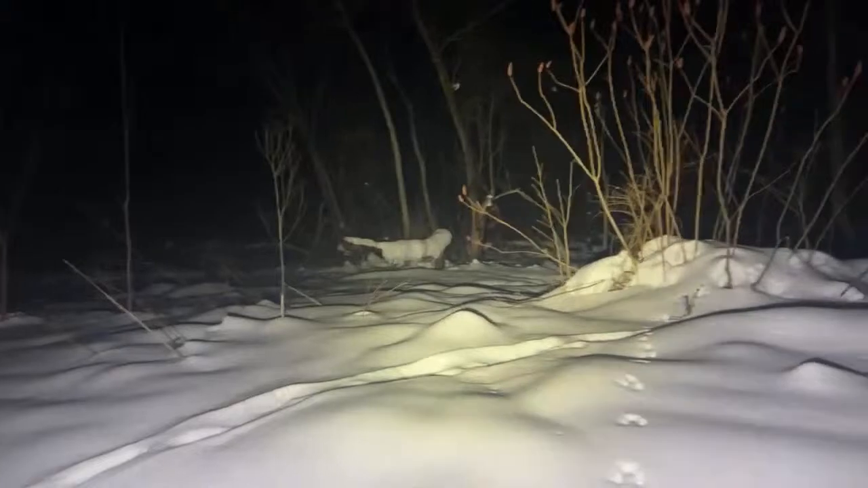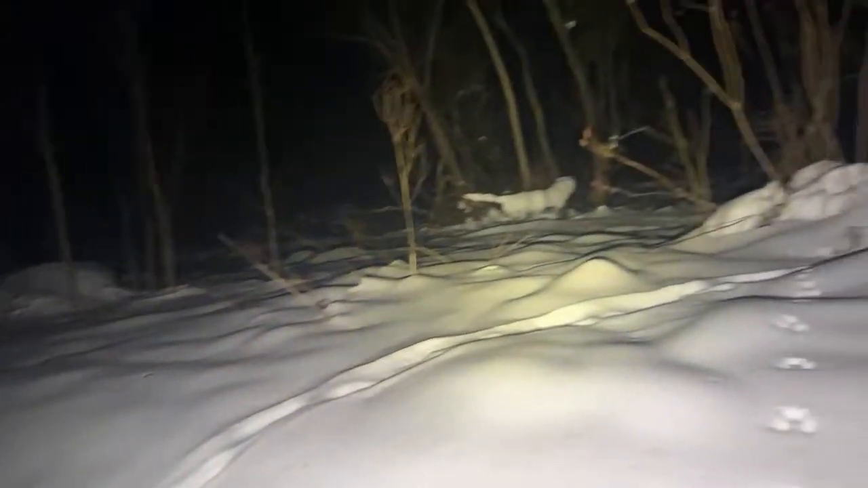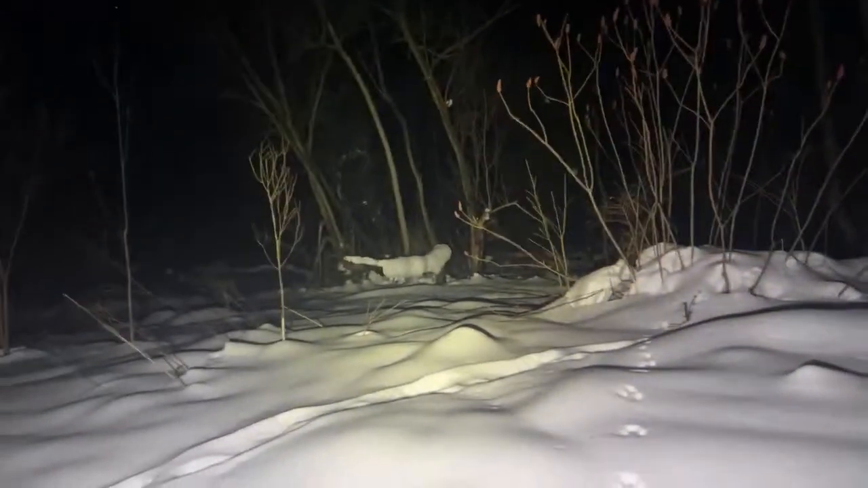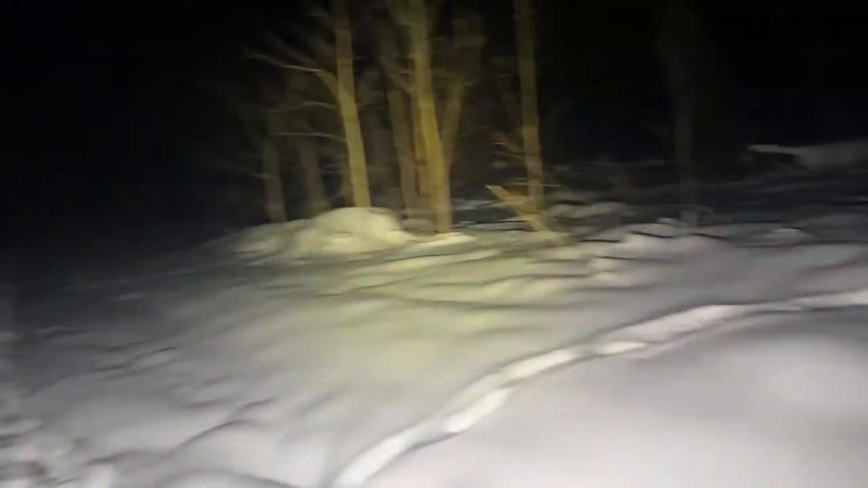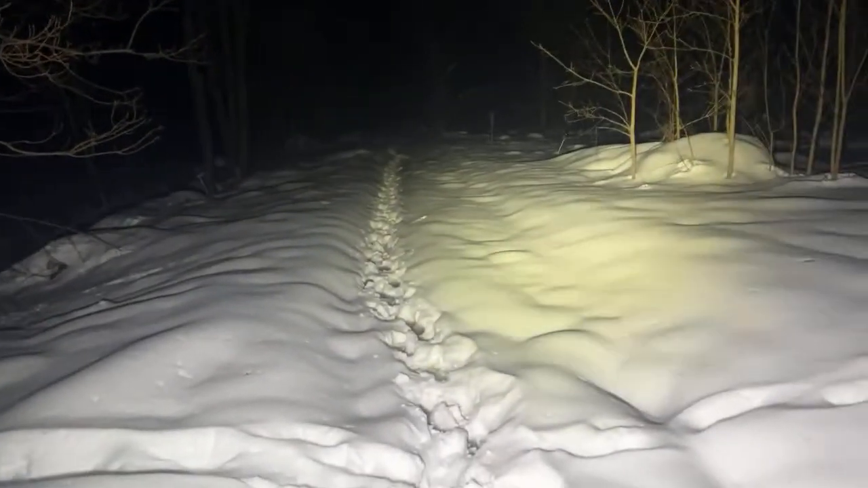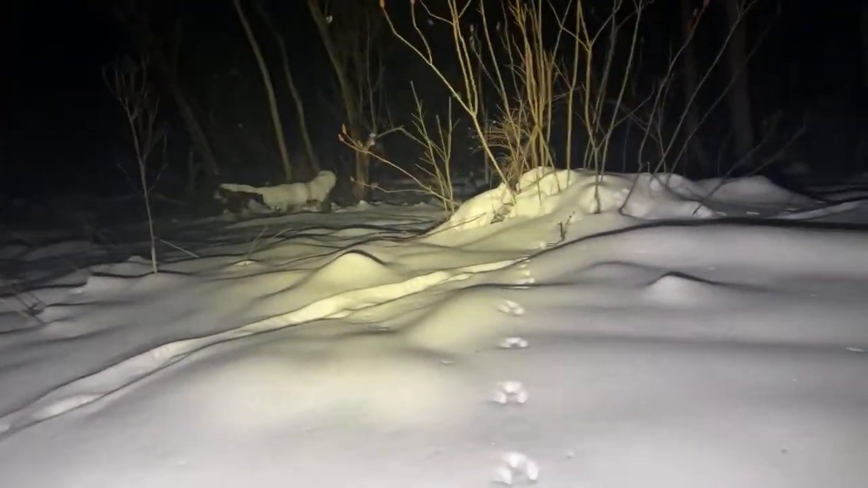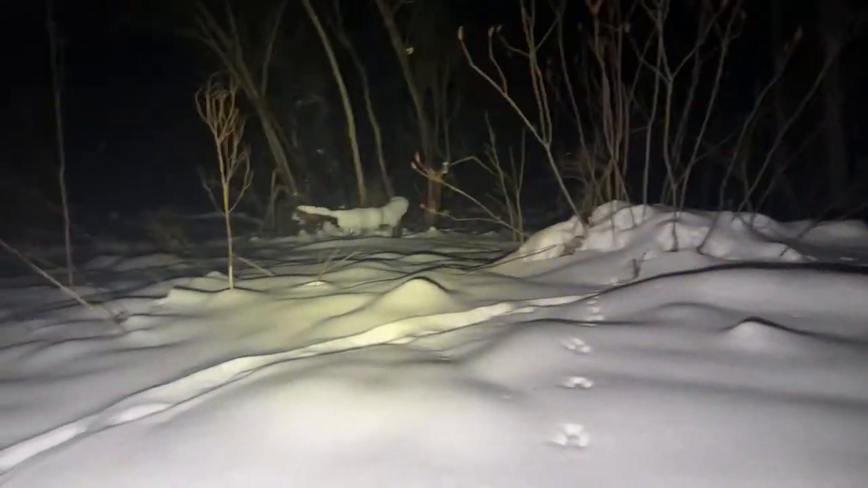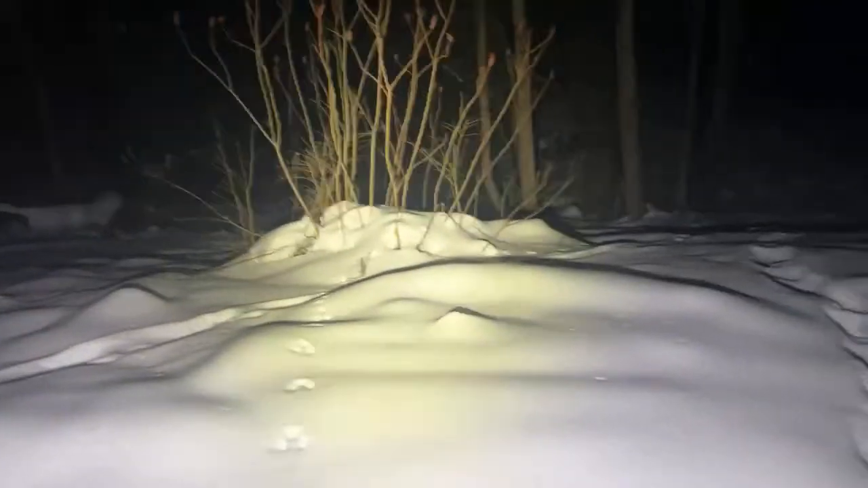Unfortunately, I don't have rocks I can pick up and throw right now. If I pop off a shot with the hole puncher, Doc's gonna call the police on me. So I gotta have a good reason if I do that. I'm not sure what I could do, really. Could probably do another whistle, I guess. My mouth is getting dry.